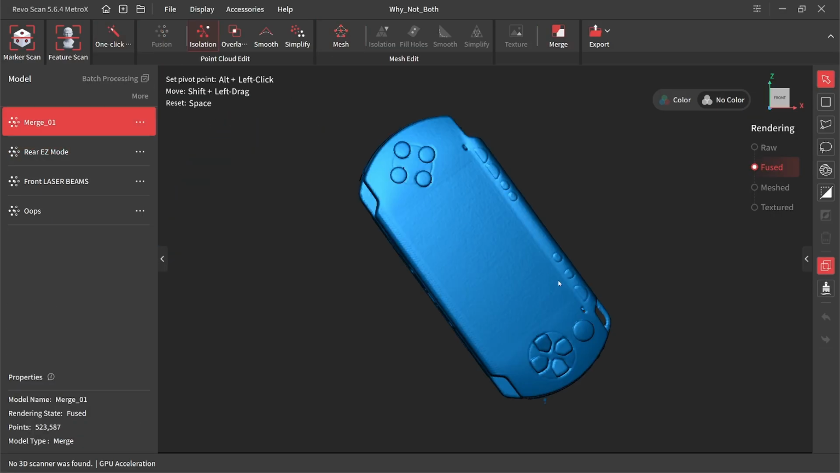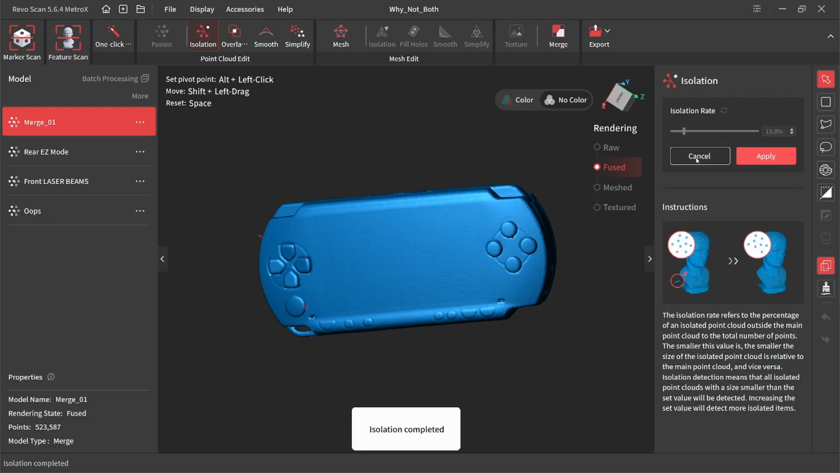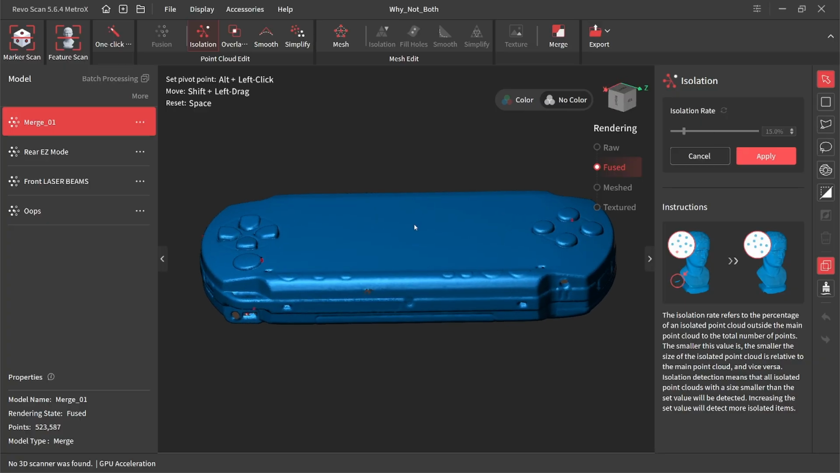Let's go ahead and run an isolation pass now, because we do still have some points flying out. Default's 15%. If you've got disconnected geometry, like on full-size controllers, I've had problems with analog sticks getting caught by that. You just drag it down, like even 0.05 is fine.